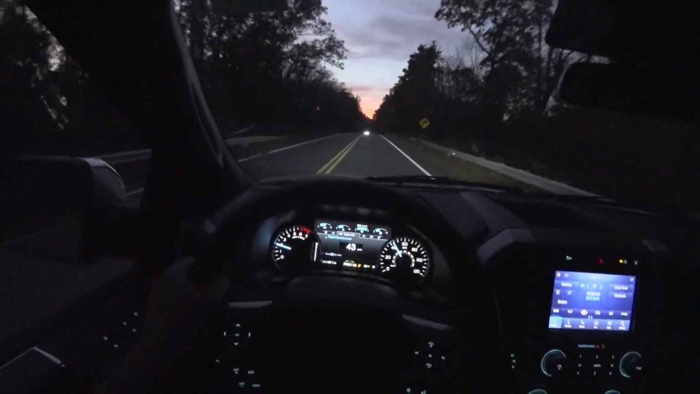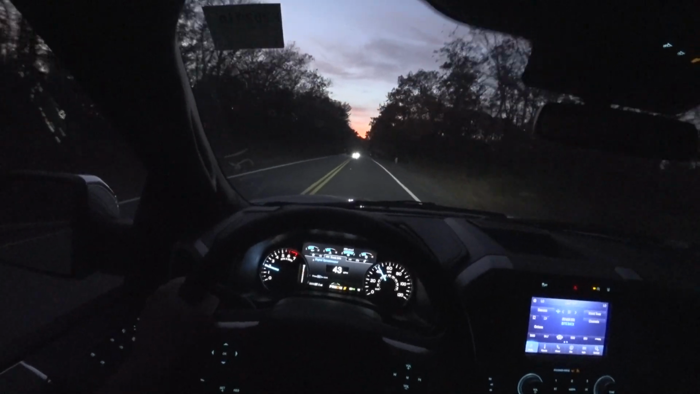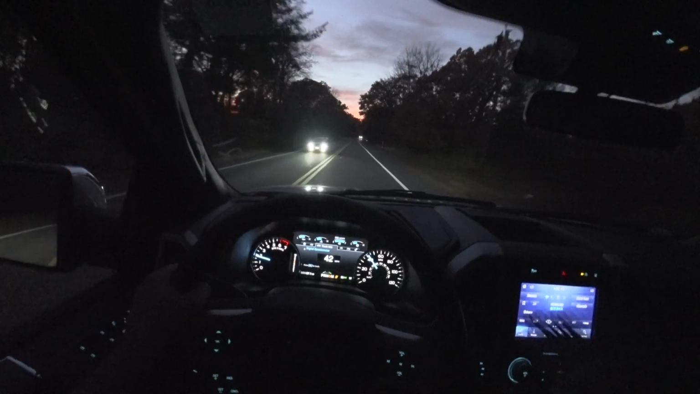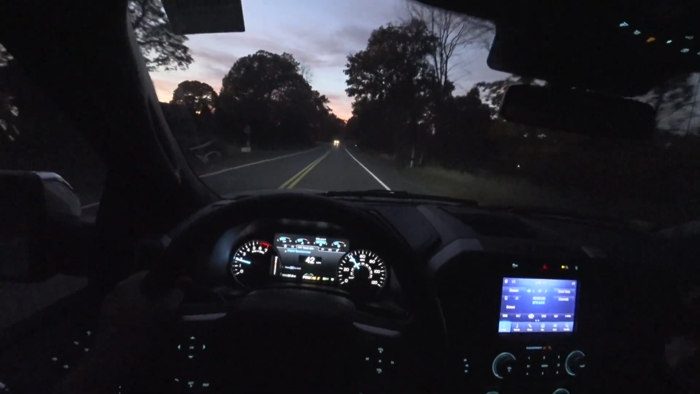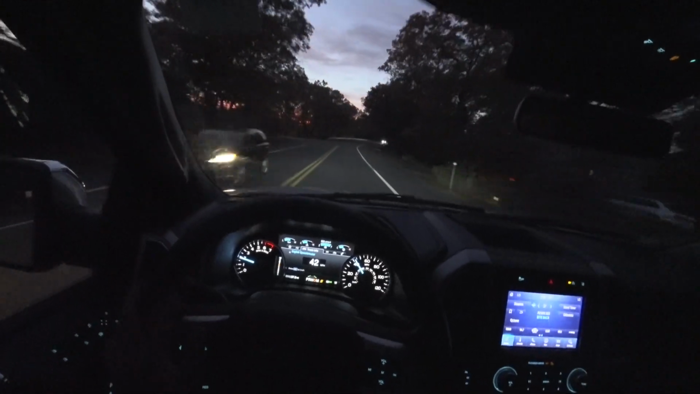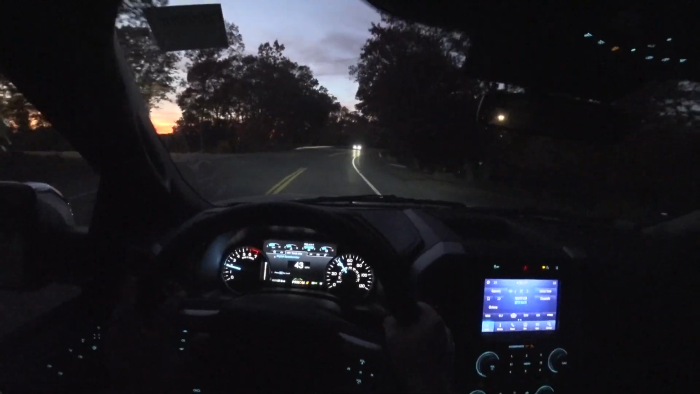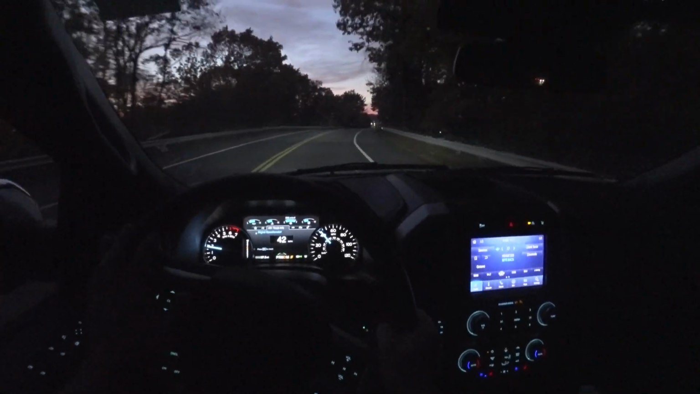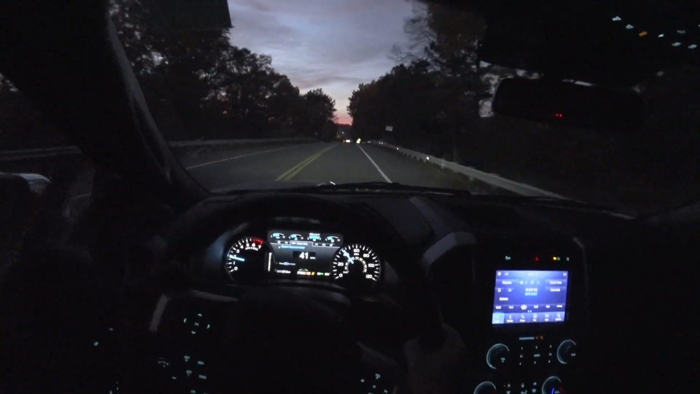The EcoBoost is a phenomenal motor, but there's just something so special about the 5.0 in this truck. The power it makes, the noises it makes, it just adds up to a really, really nice experience. And all in all, it's overall a very, very complete package.